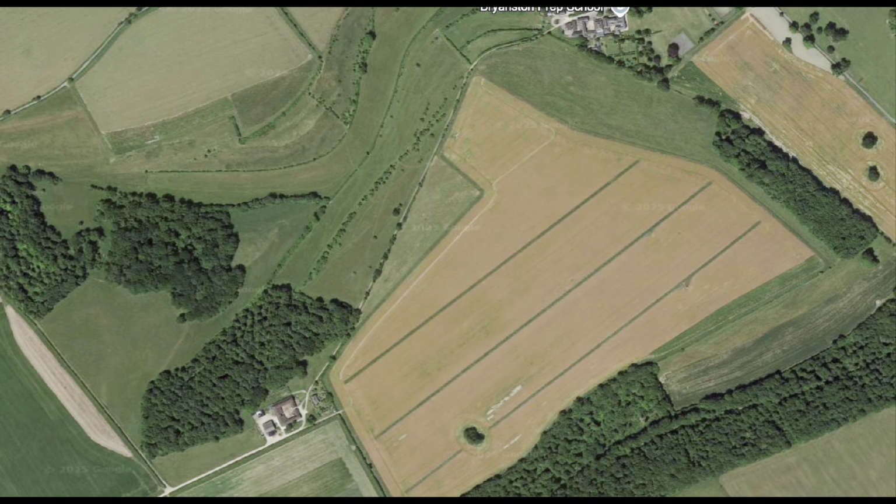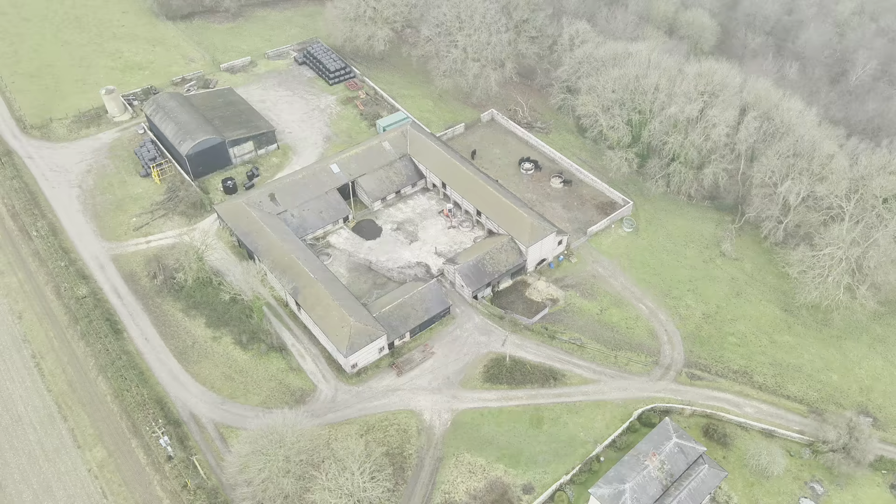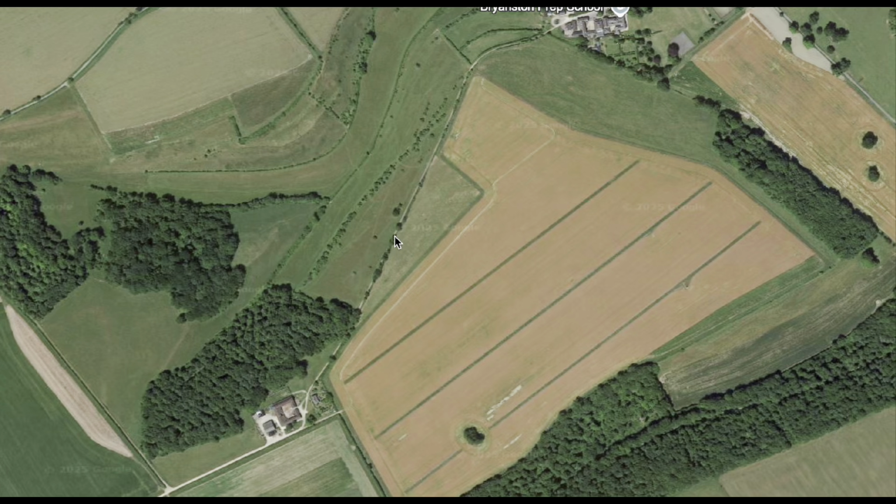And minutes after leaving the pub, things became very exciting. We got a call that there'd been a sighting. Here's where the barn is. The sighting was roughly here, with Marley running down the track, and about here there are gates that go either way. Marley disappeared. Now, we didn't know if he went left or right, but what we did know is we could get here very, very quickly, and that's what we did, and we deployed the drone.